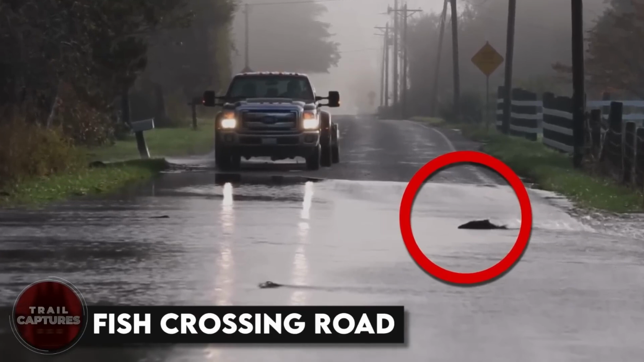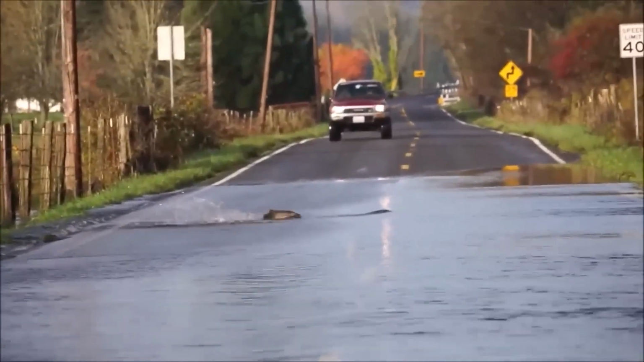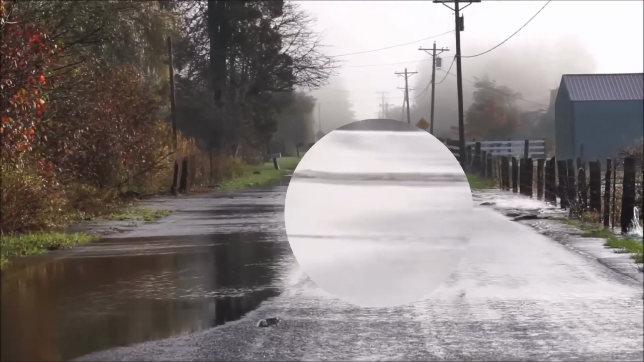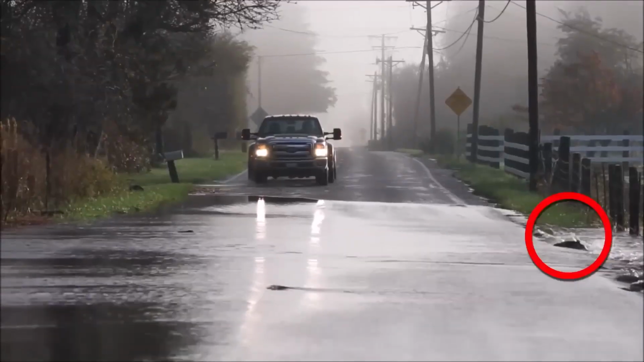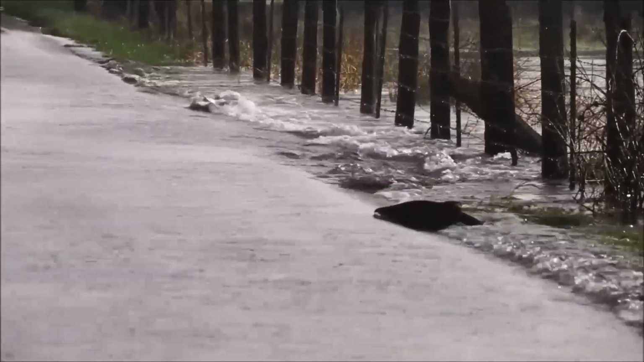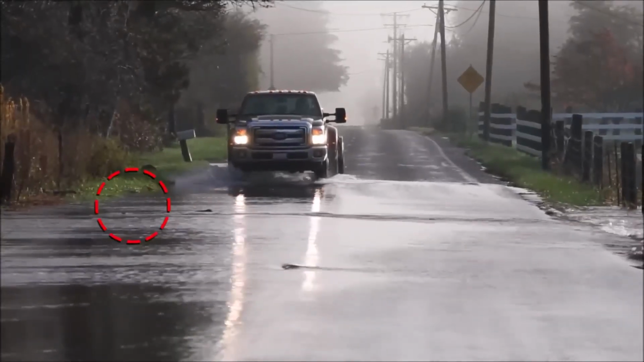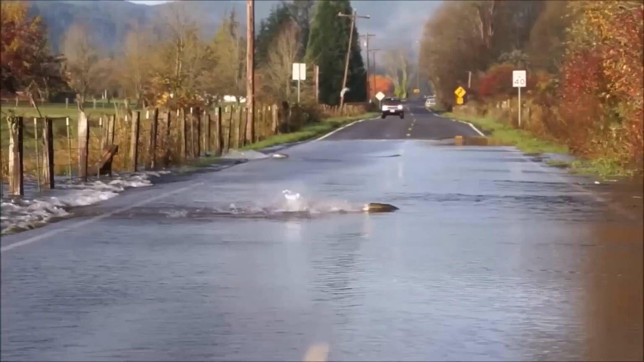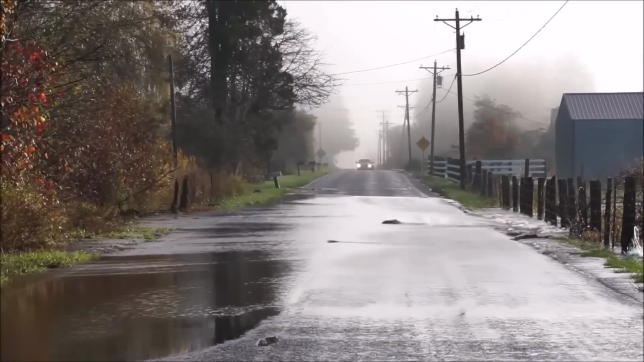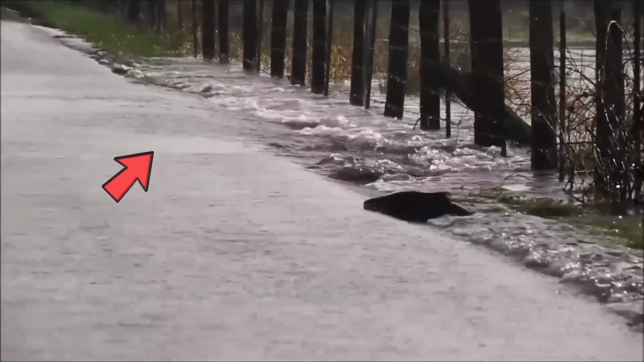Fish crossing road. A year ago, people in Washington saw this weird phenomenon happening. A number of fishes were seen crossing the road. Just like you and me, they were all so shocked to see how these salmon were showing this unusual behavior. However, this scenario is the result of the river flooding. What you're seeing are salmon going from a field that they've been washed into, back across the road to get back into the river to continue their journey. This doesn't happen very often, but when it does, some salmon that get washed out do this to make it back.